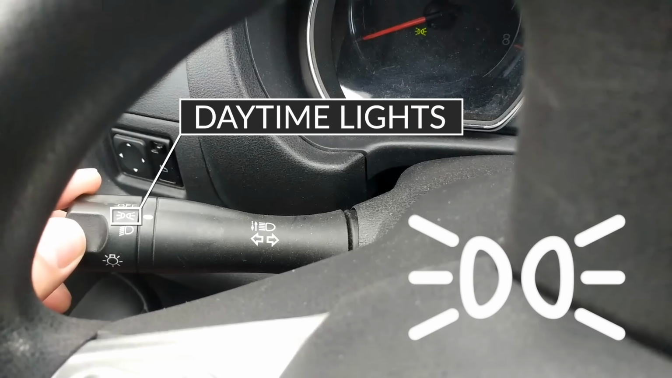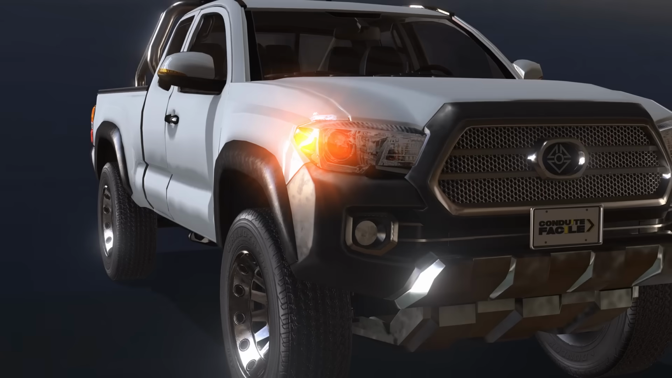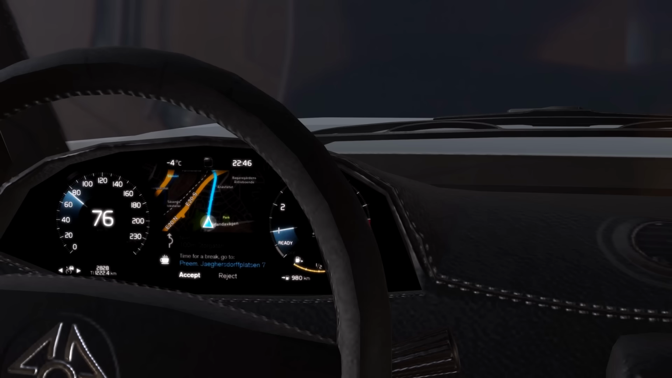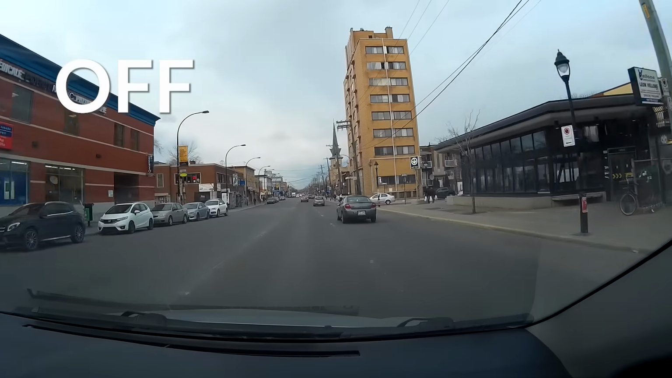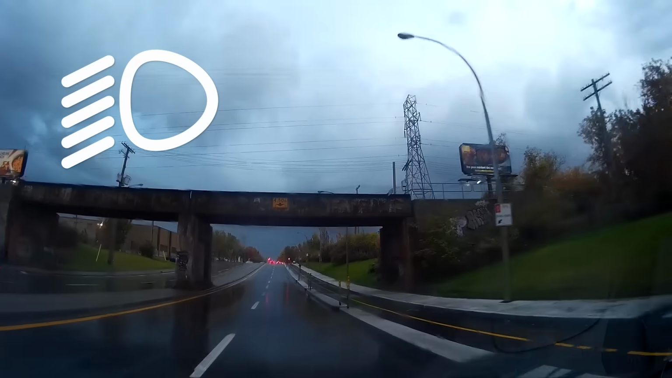What this will do will depend on the vehicle. It can turn on the daytime lights, the front parking lights, the tail lights, the license plate lights, the instrument panel or dashboard lights, or any combination of those. To be honest, I never use this position. I either leave the switch at the off position when lights are not needed, or I turn it to the regular position whenever needed, either at night or in low light conditions.